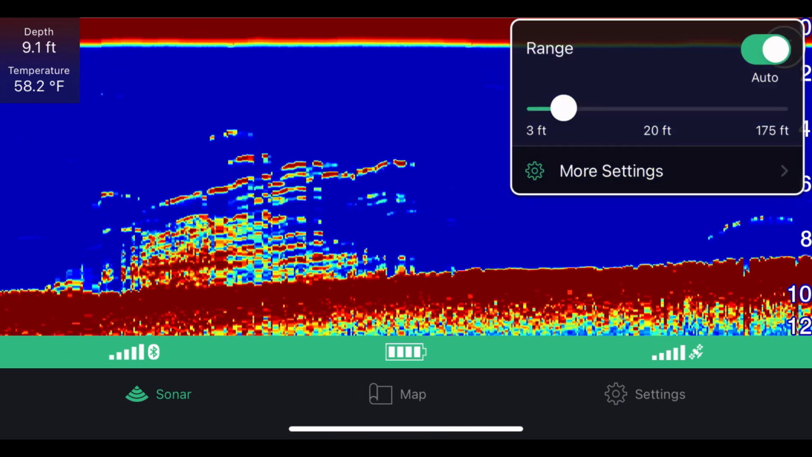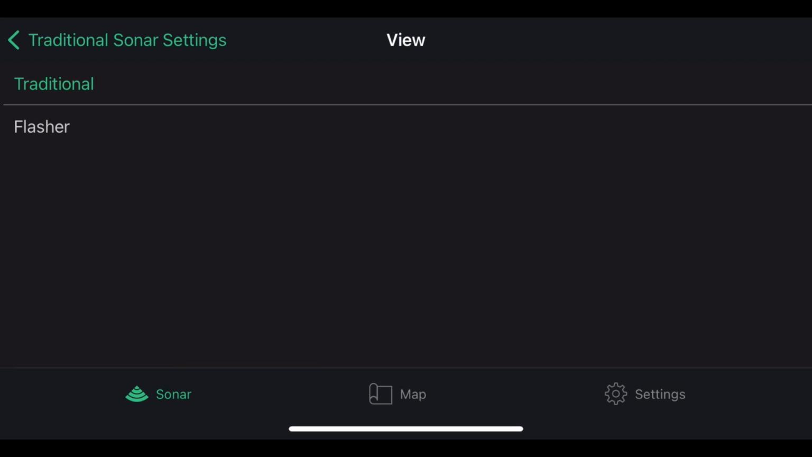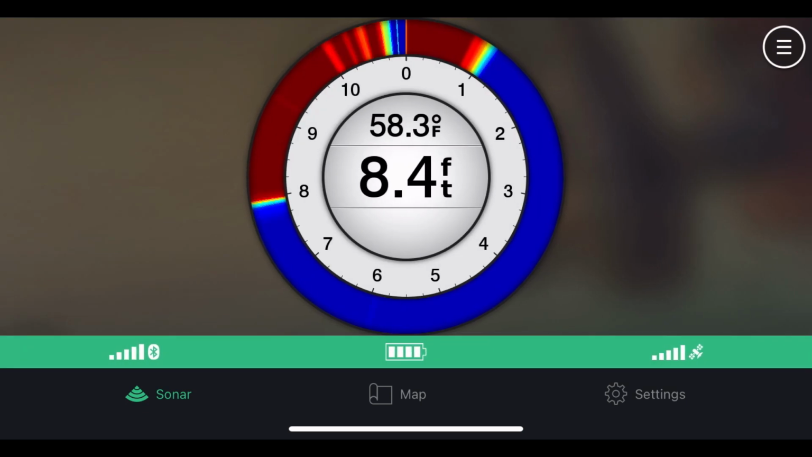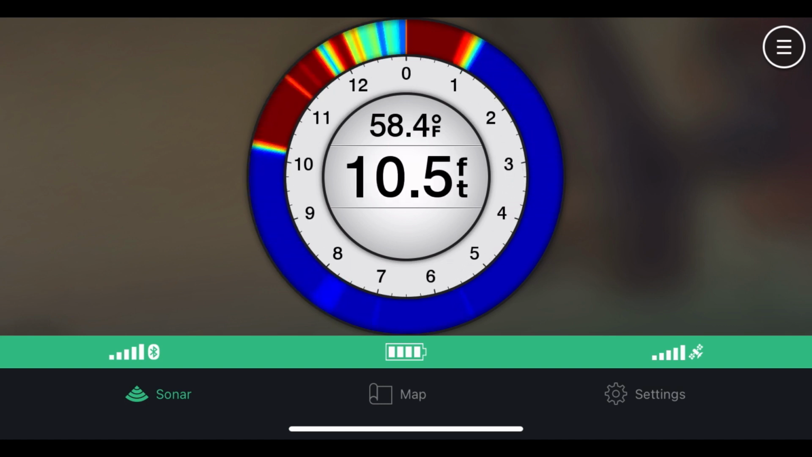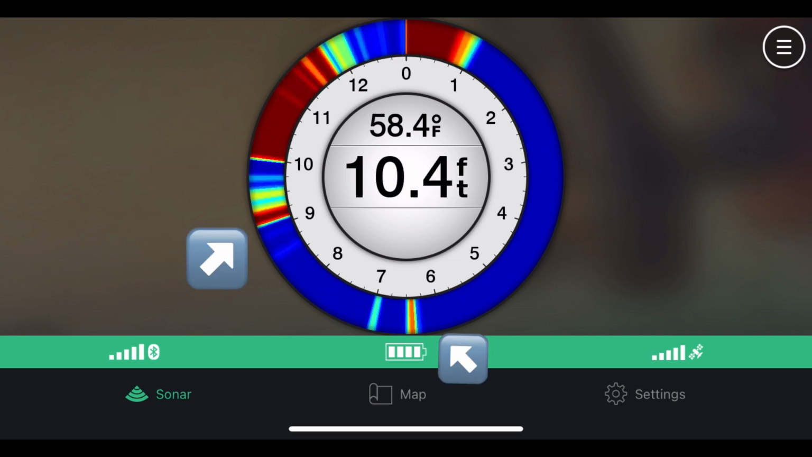Now you go into more settings, and you have the frequency and the view. The view, you can change to a few different things. You can have traditional and you can have the flasher. The flasher is for ice fishing, and it shows you about where the fish would be with the depths around the circle. You can see right over at 10 feet is the bottom, and right around 6 to 7 feet, you can see a fish. Now there's some fish on the bottom.